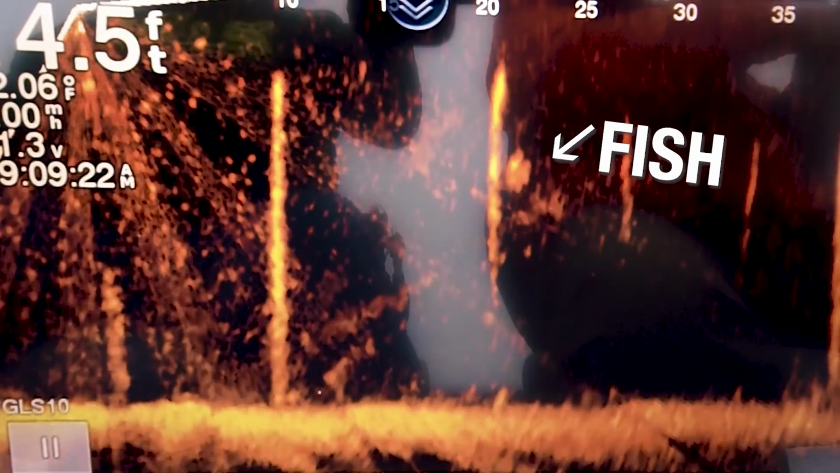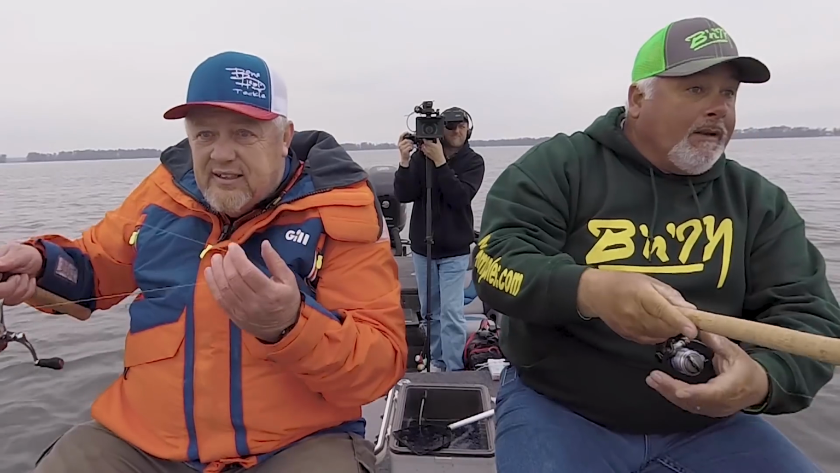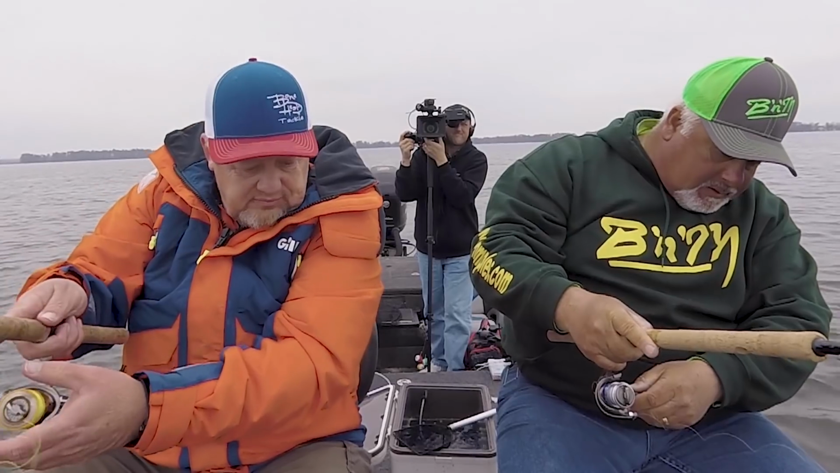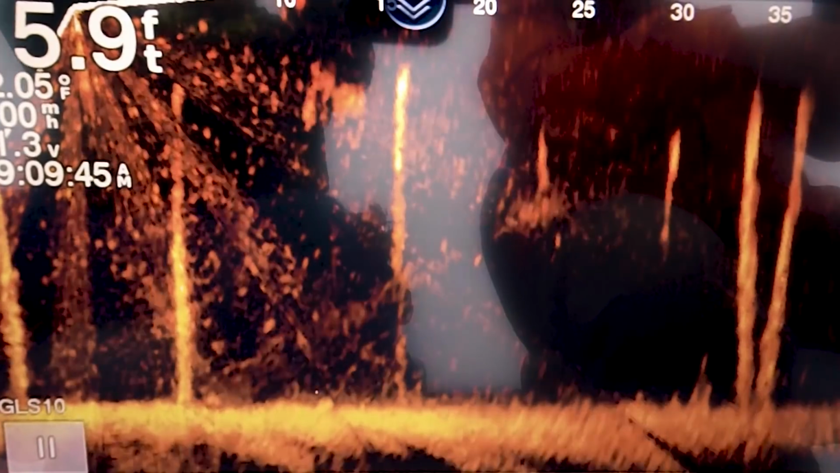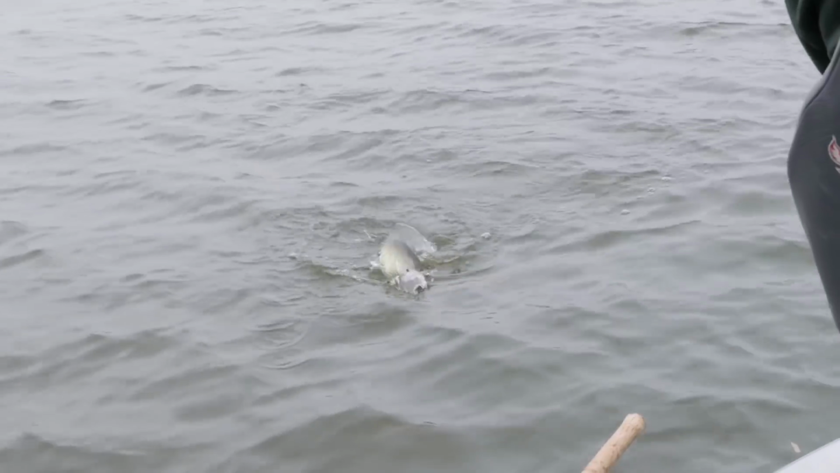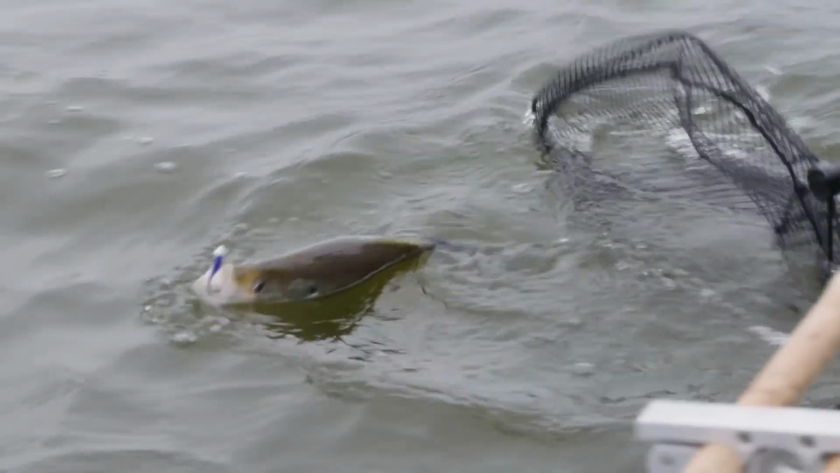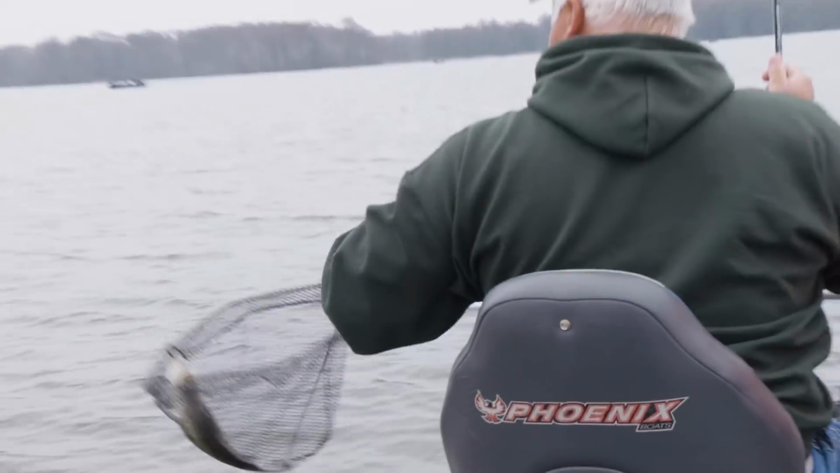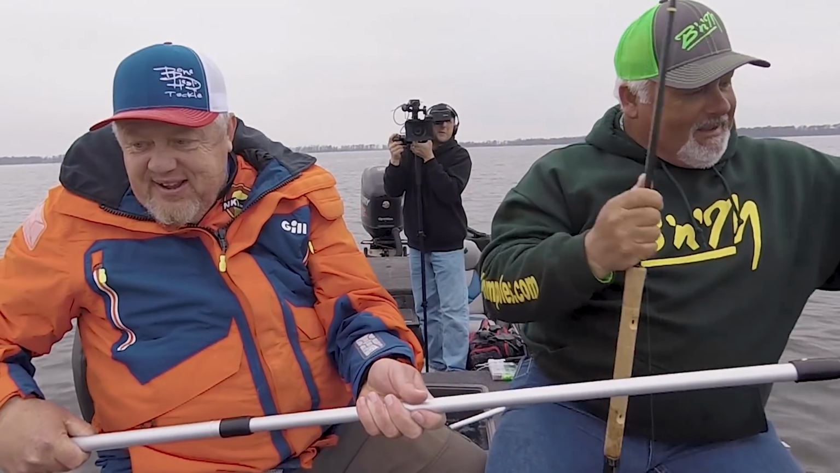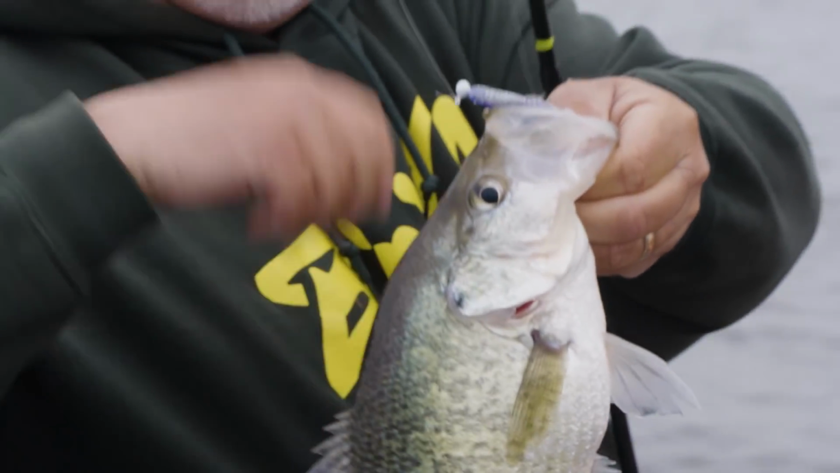Yeah, I'm gonna say that crappie right there, if we can catch it, that's probably a 2-pounder. Pound and 3/4 anyway, if we can get him to commit. Take it. Got him. Oh, man. You said he'd be a monster. He is. I seen him hit it too. Look at there, folks. First one of the morning.